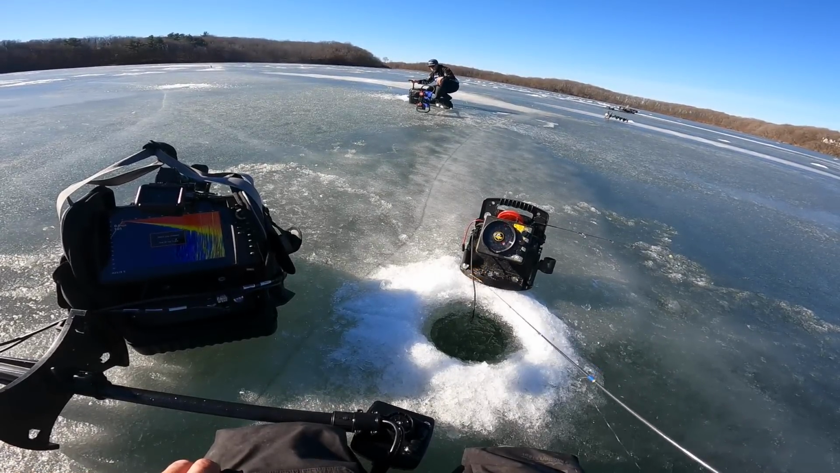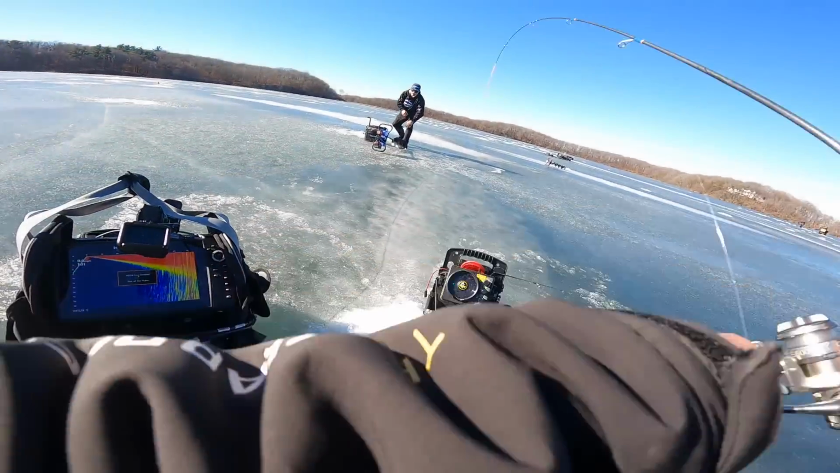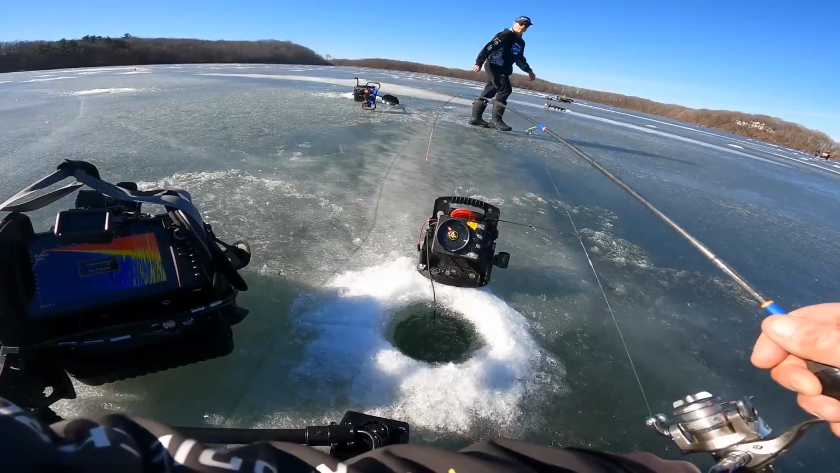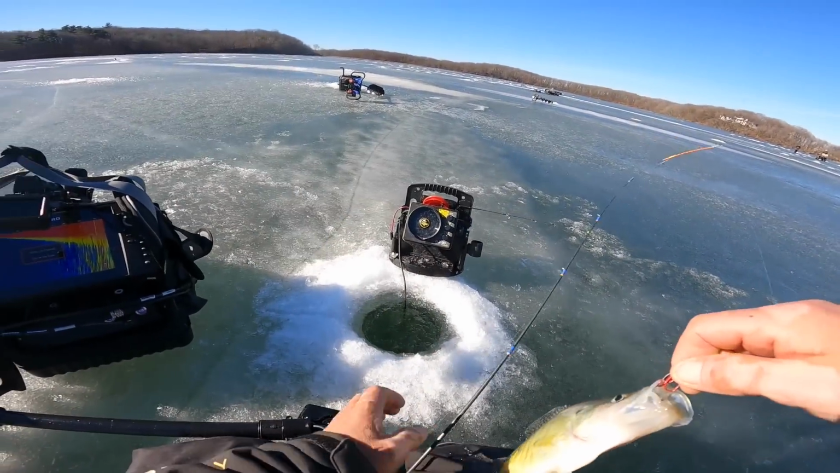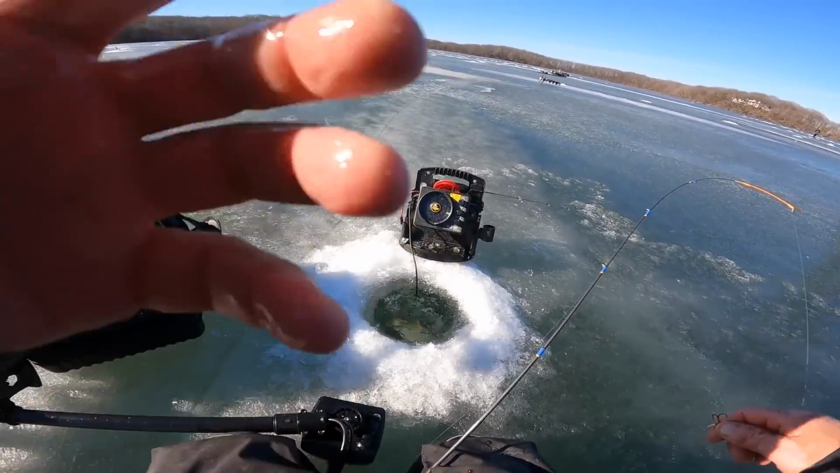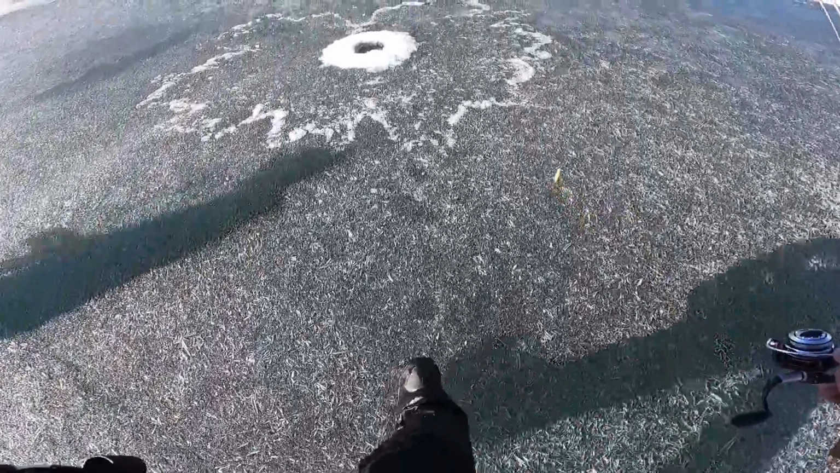I'm marking now. I mean, it's not a little fish, but it's a... No, I just had one fish come in, and it's not that big. Little guy. I'm going to it right now.